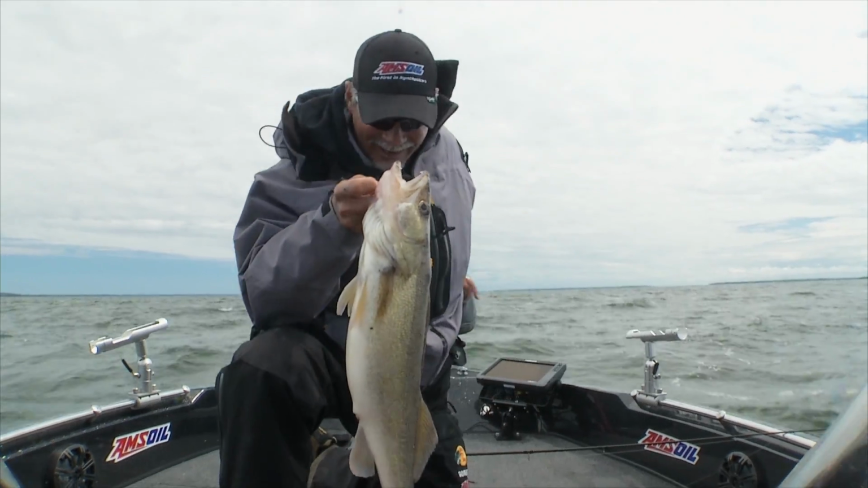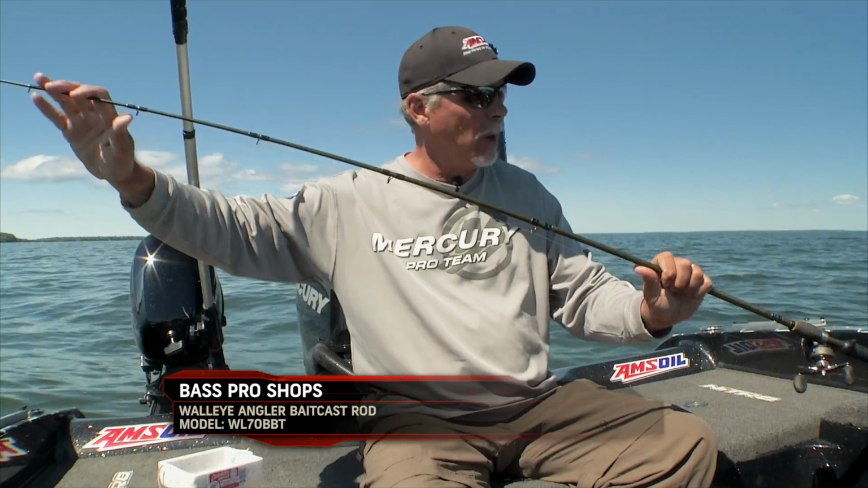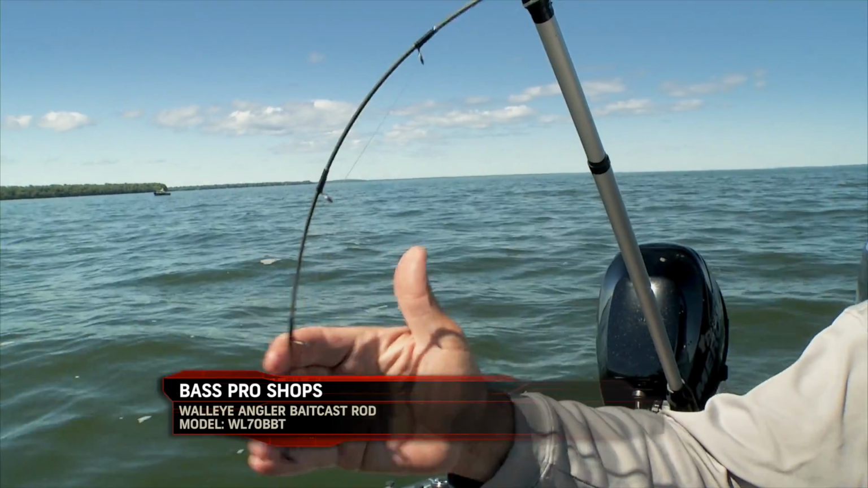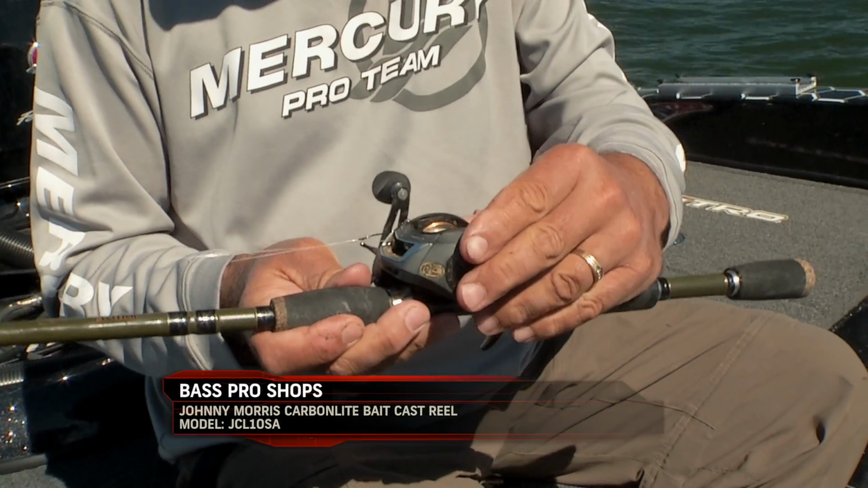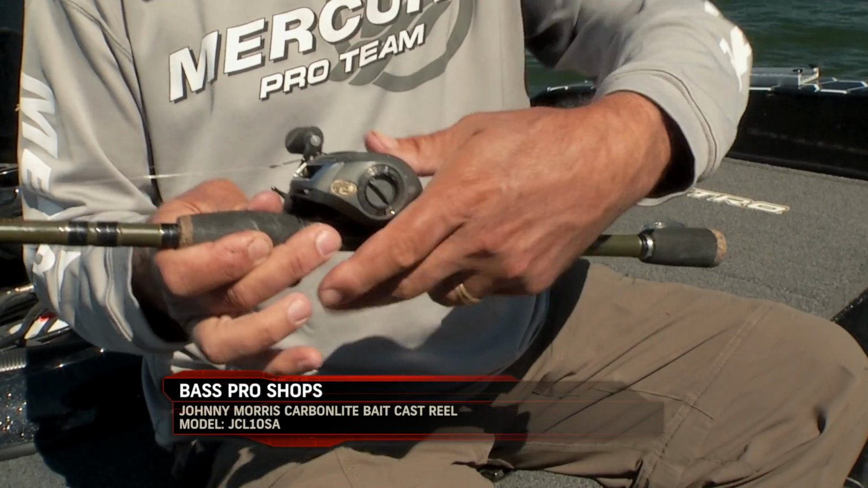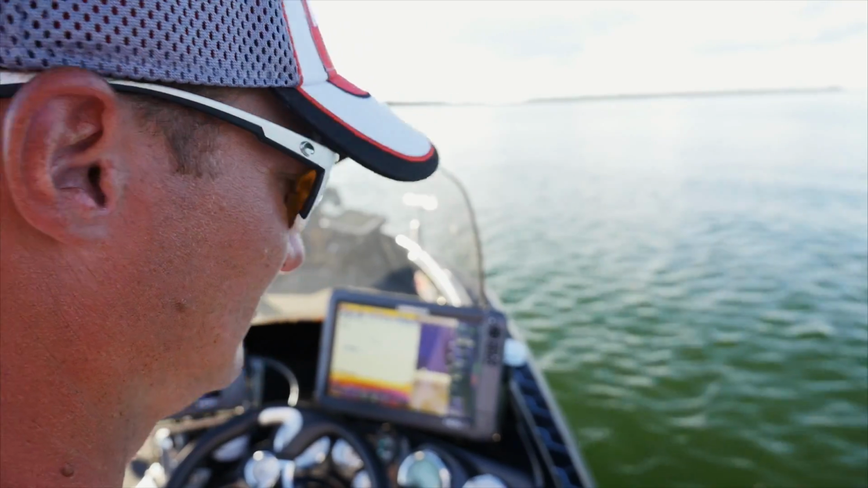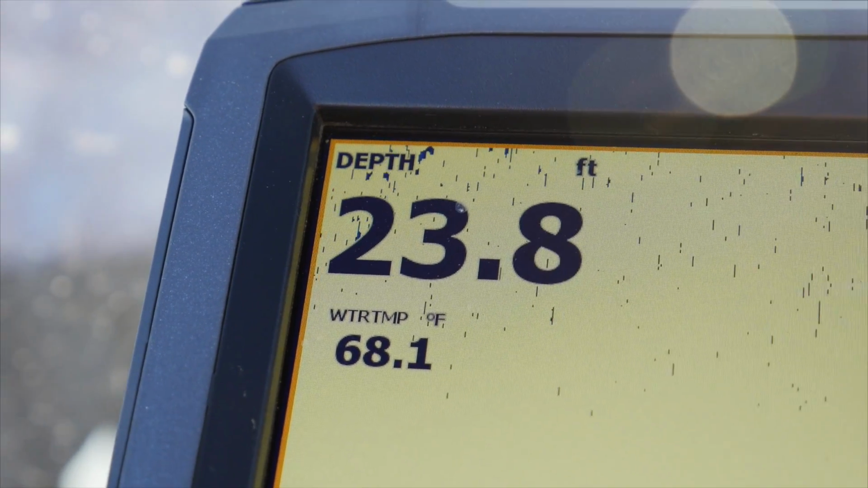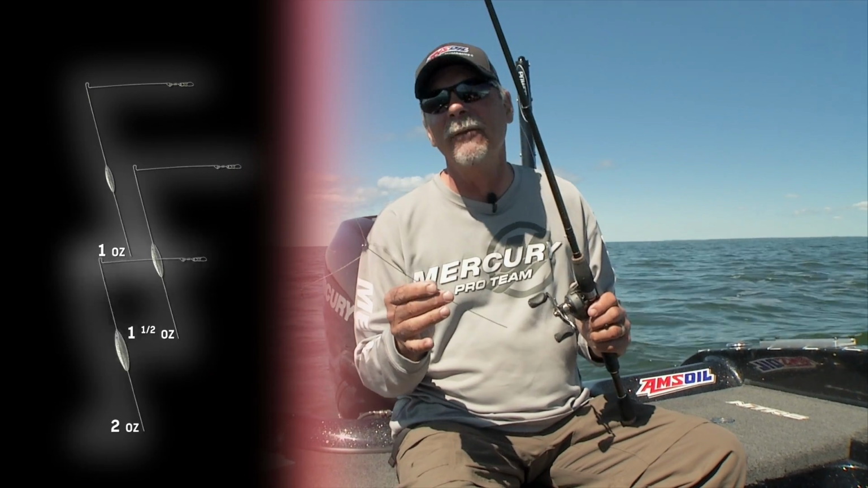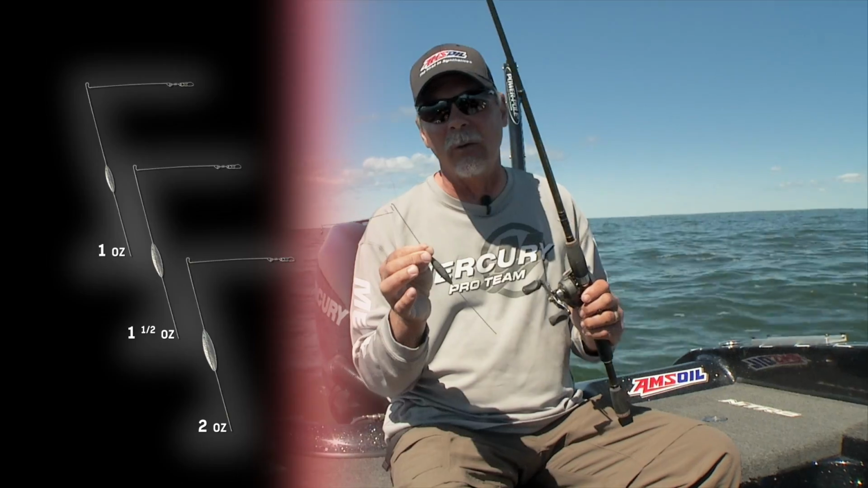It's really weird. This is the basic setup. I'm using a 7-foot bouncer rod, nice soft tip, but good backbone for the hook set, coupled with a nice small baitcaster. Overall, this is a very lightweight setup, so you can hold it in your hand all day. Normally, when you're going to use Super Death, you're going to be fishing in depths anywhere from 10 down to 30 feet. Bread and butter bottom bouncers will be 1, 1.5, and 2 ounce, but probably 80% of your use will be a 1.5 ounce bottom bouncer.